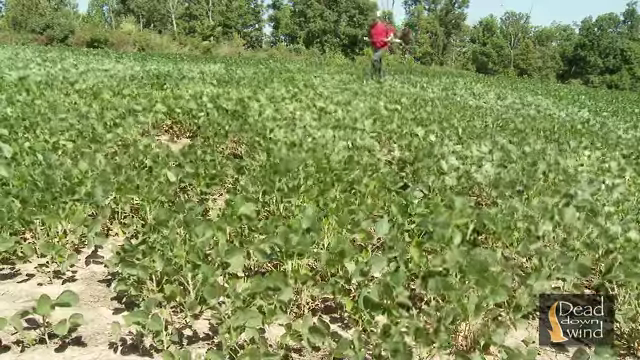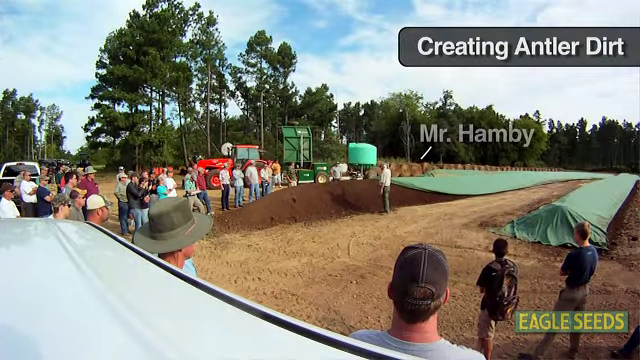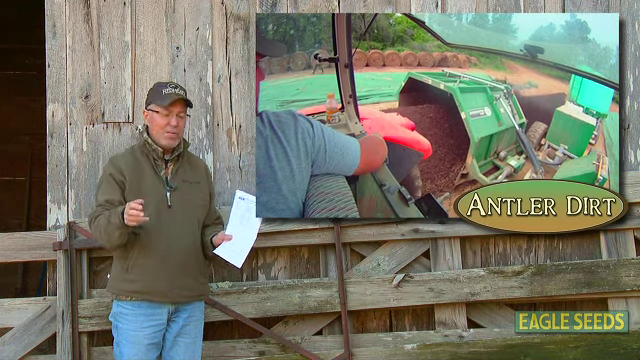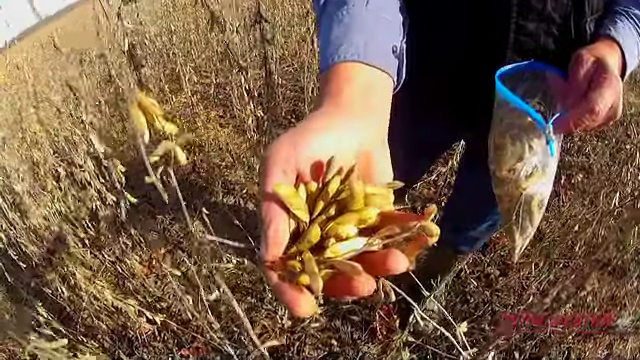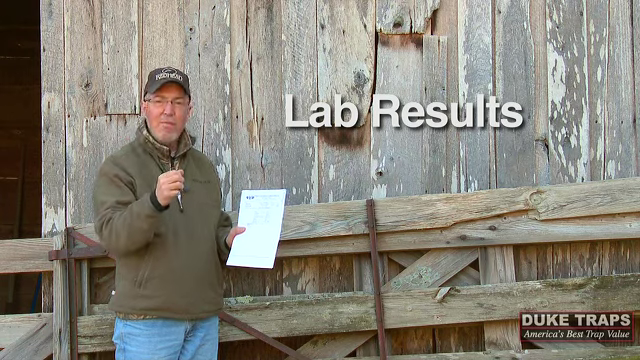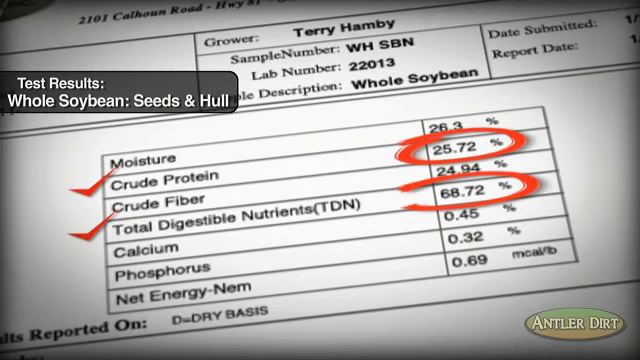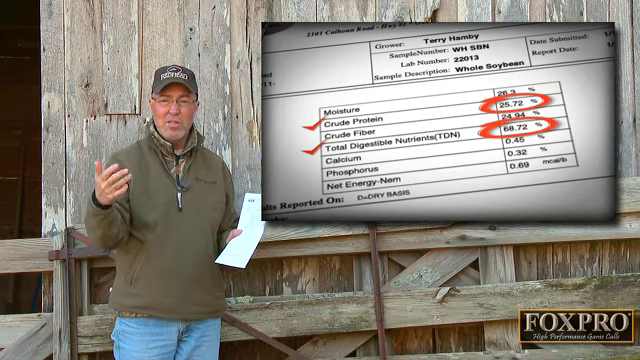Now you may remember there was also a wicked drought at the Kentucky Proving Grounds last year. But after a couple of years of Mr. Hamby, the owner of the Kentucky Proving Grounds, applying antler dirt to his food plots, I was stunned at not only the growth, how tall the soybeans grew, but also the quality of forage and grain they produced. The whole soybeans, the seed, the hull, the cover and all, came back at a whopping 25.72% crude protein, and total digestible nutrients were 68.7%. That's an incredible feed. If you think about that, that's about as good as it gets.